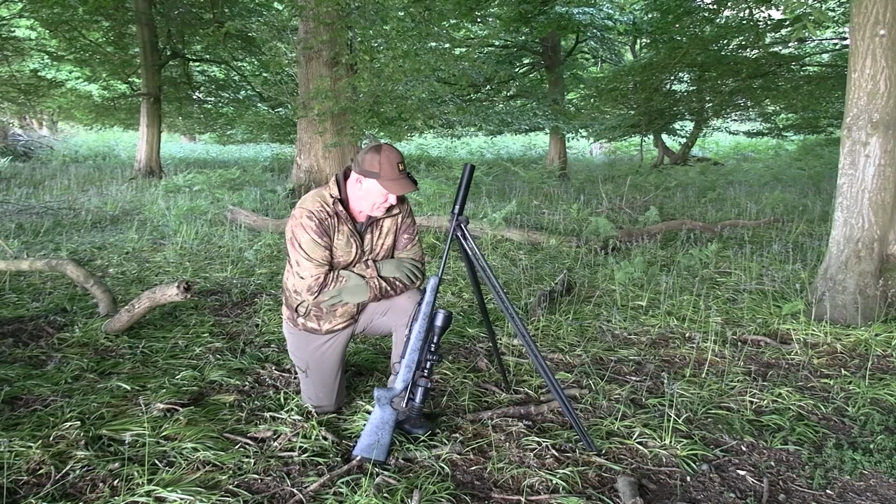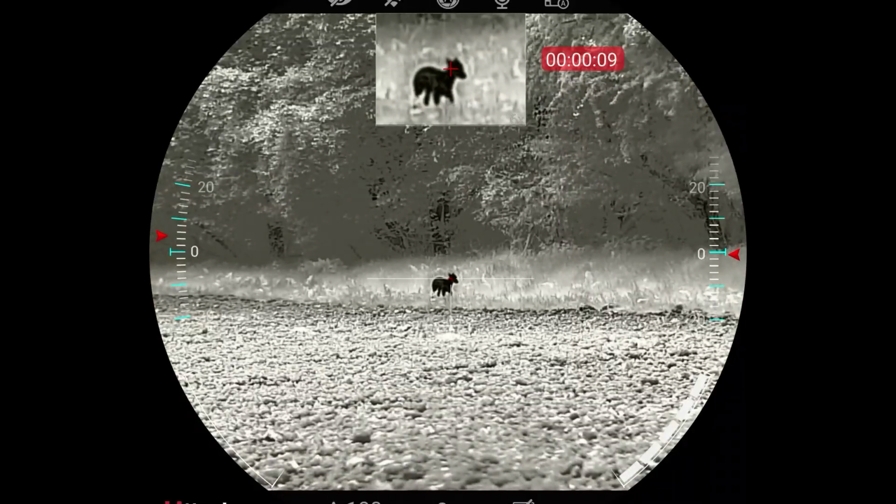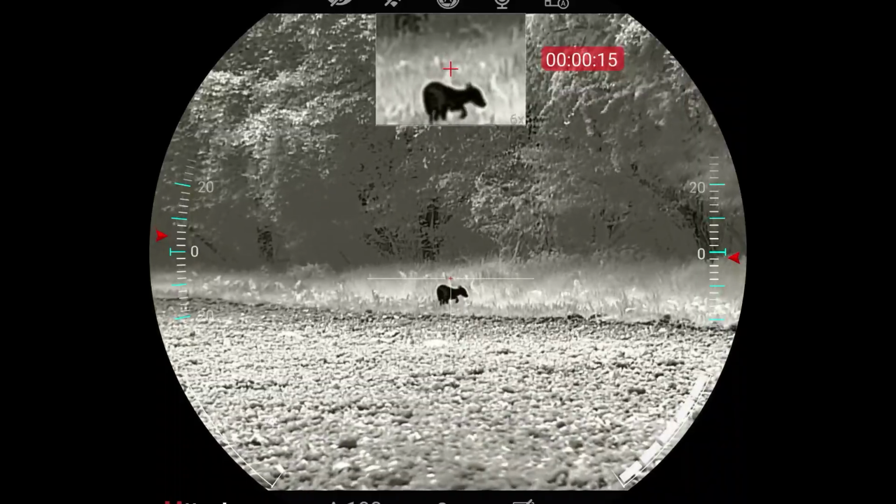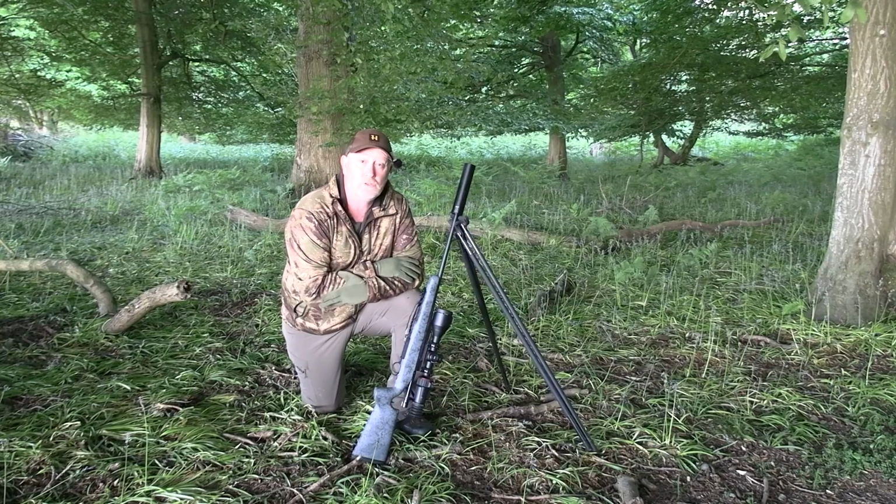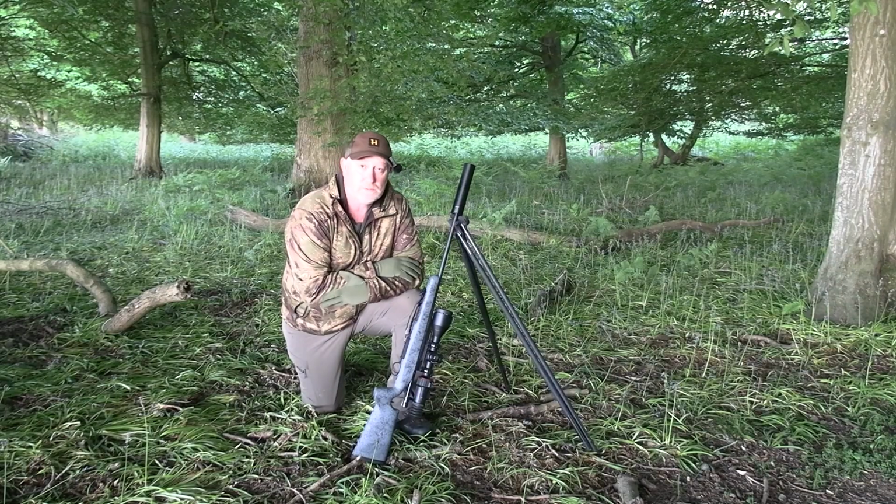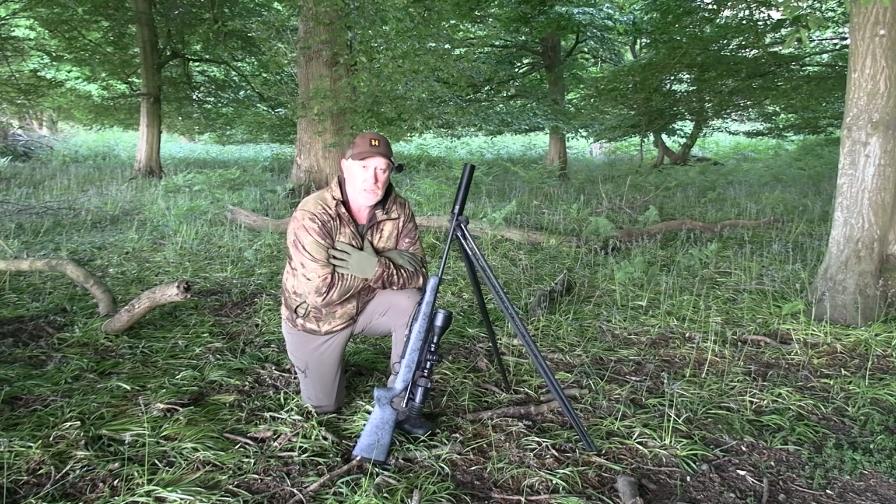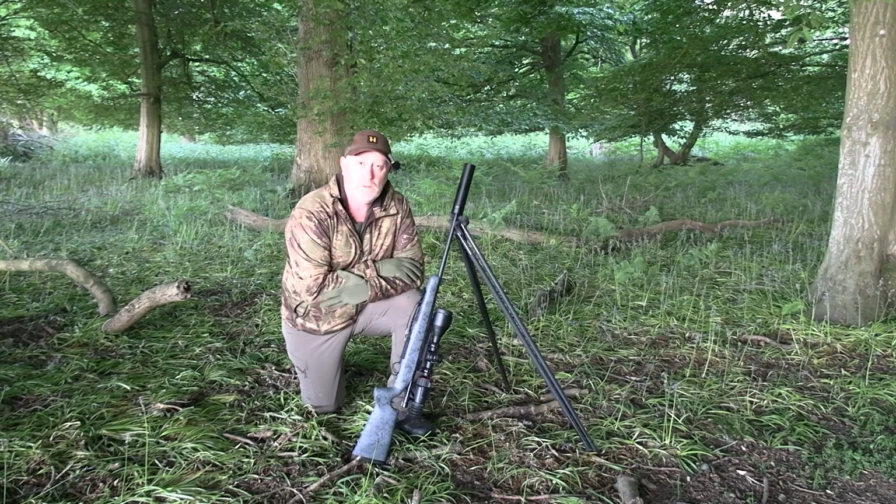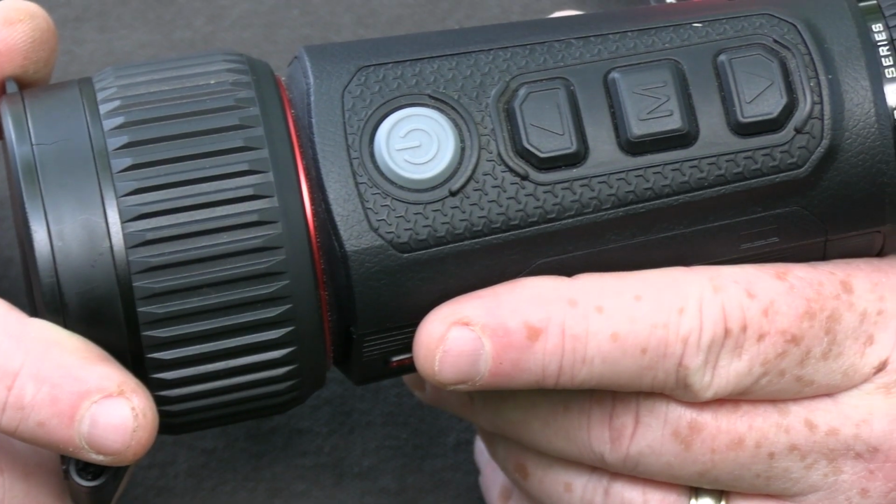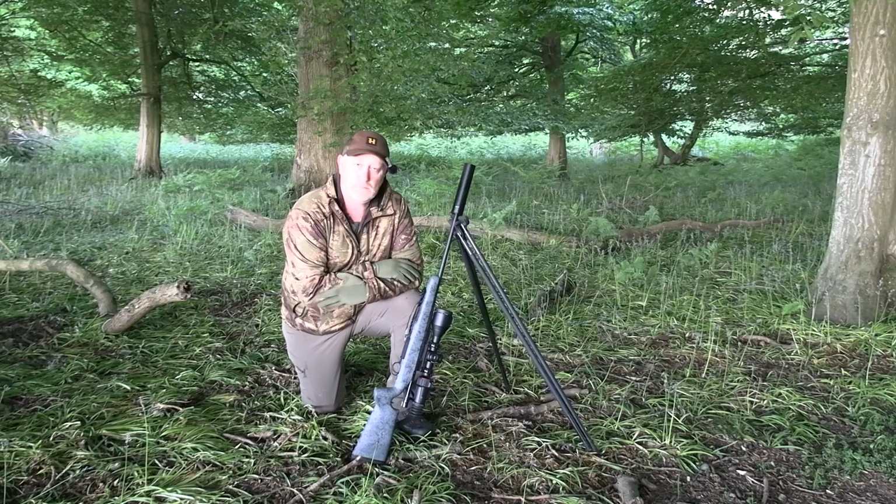Battery life is phenomenal. You'll see the clarity of the scope, especially during hot weather when a lot of the thermal stuff falls down just due to the contrast and stuff. Again, it could be down to contrast settings, but this stands out head and shoulders above any scope that I've used so far. Obviously I've not used all the scopes, so this is my personal opinion, but more than enough scope to shoot anything that you may want to be involved with. In conjunction with the NOCPIX Vista I've been using for the past few days, there's nothing else you want.